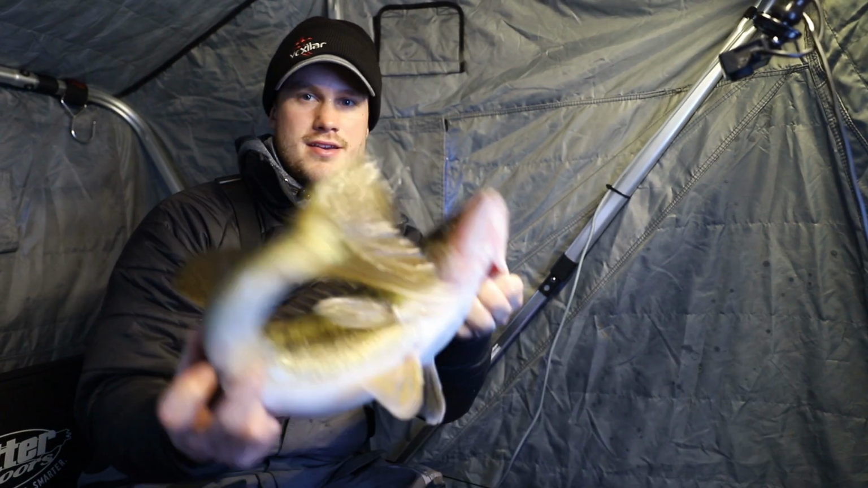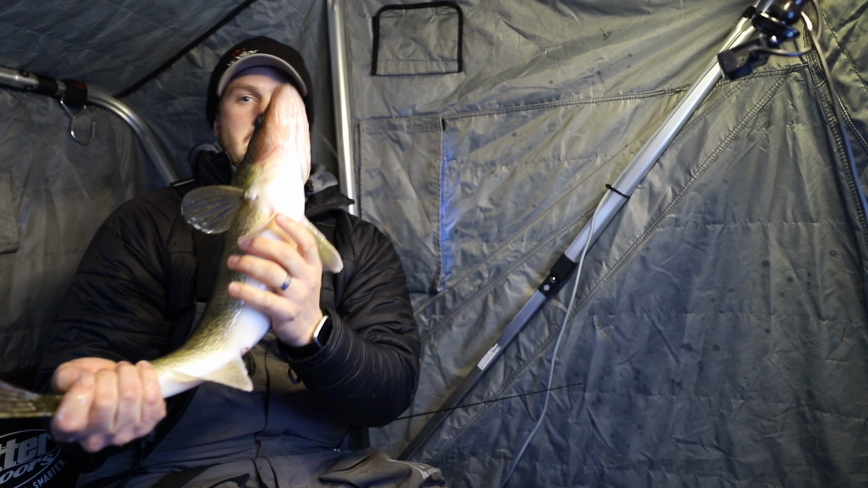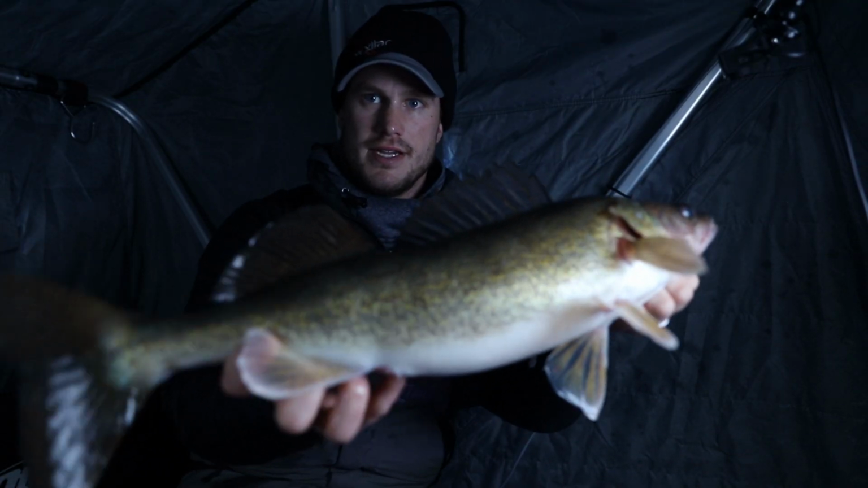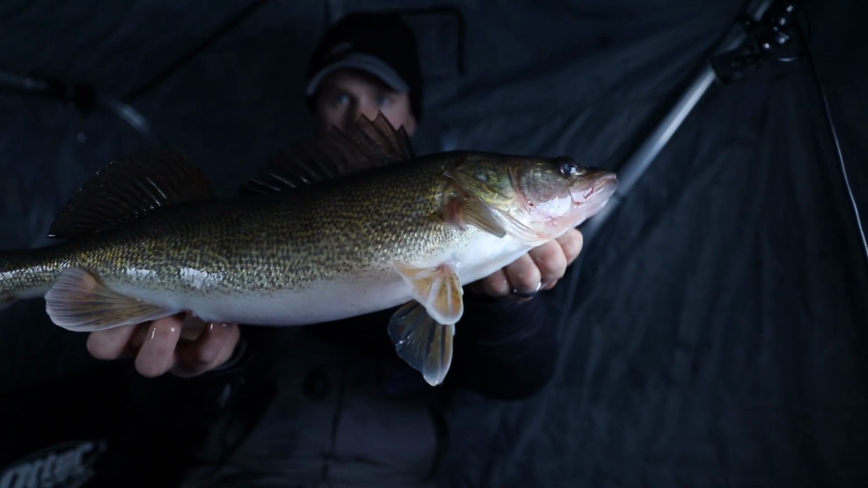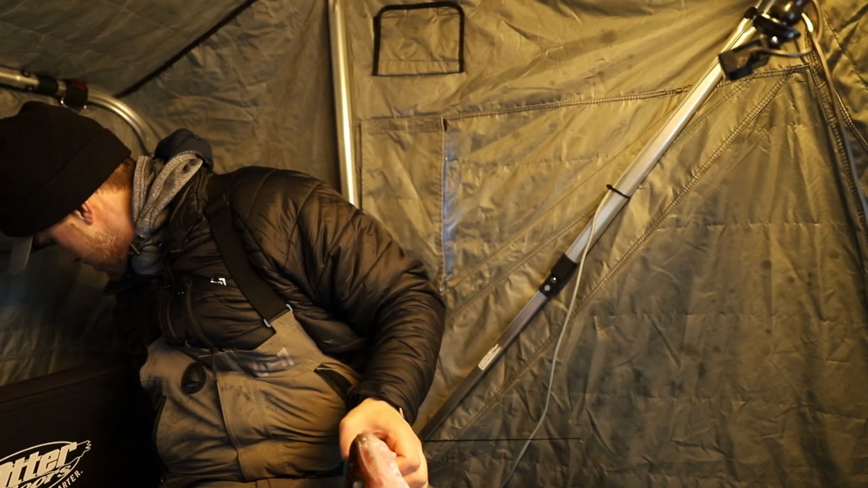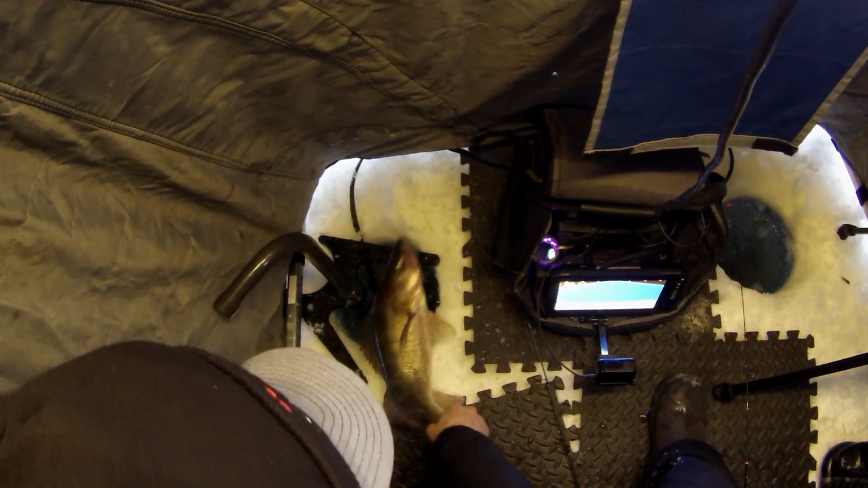Fun fish right there. Had to turn the lights off. That's a good fish right there. Sweet. The lights back on, so we can see that release. Sweet. Whoa. That was the kind of release you like to see.